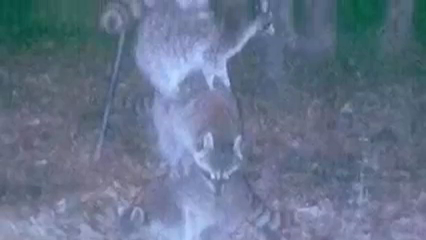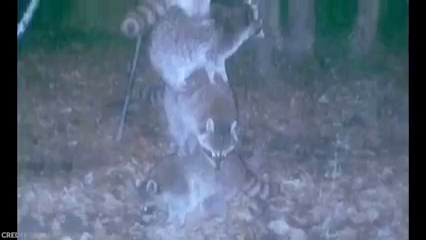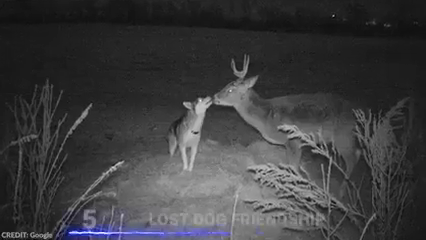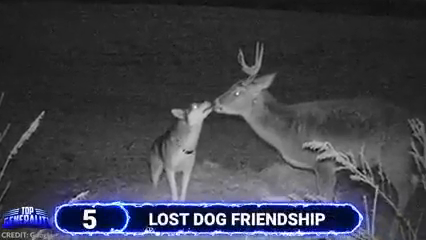Just like a bunch of professional circus performers and experienced acrobats, these raccoons stepped on top of each other in perfect position to reach the top of the feeder and get their desired prize. But seriously, who wouldn't do anything to get a tasty snack? It just amazes me that they managed to pull this off right off the bat. This is definitely another evidence that if there's a will, there's a way, and 4 masked heads are better than 1. Number 5. Lost dog friendship.